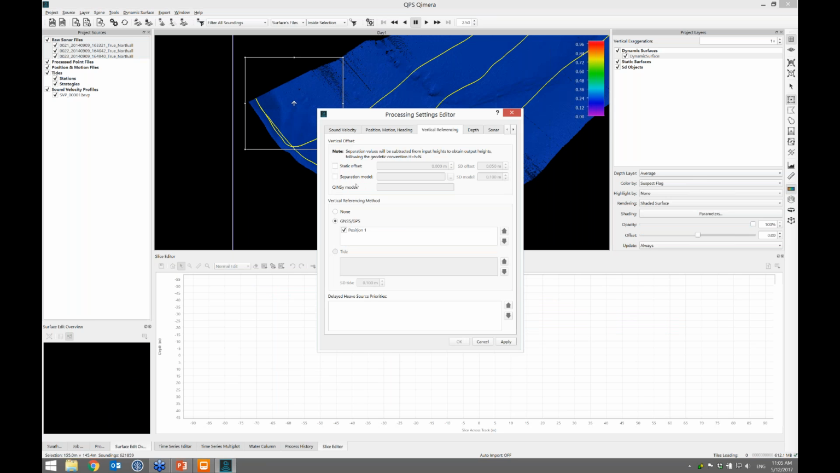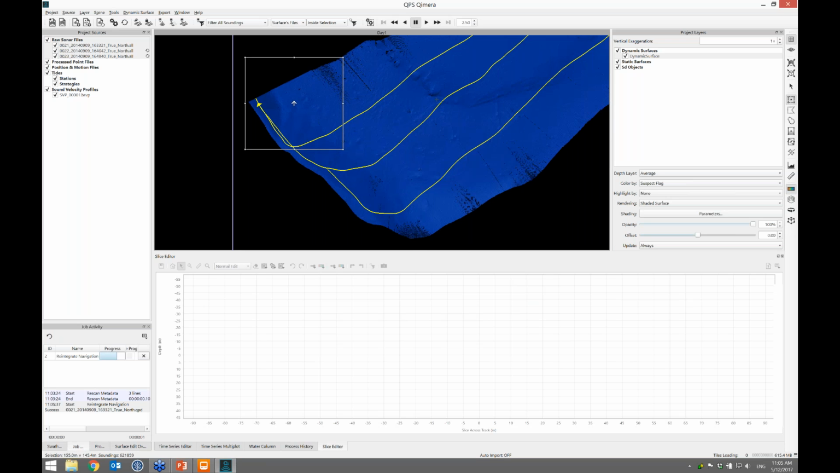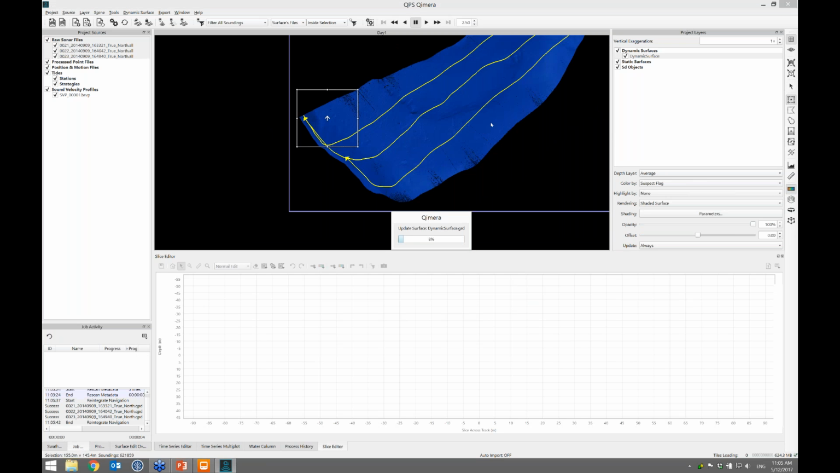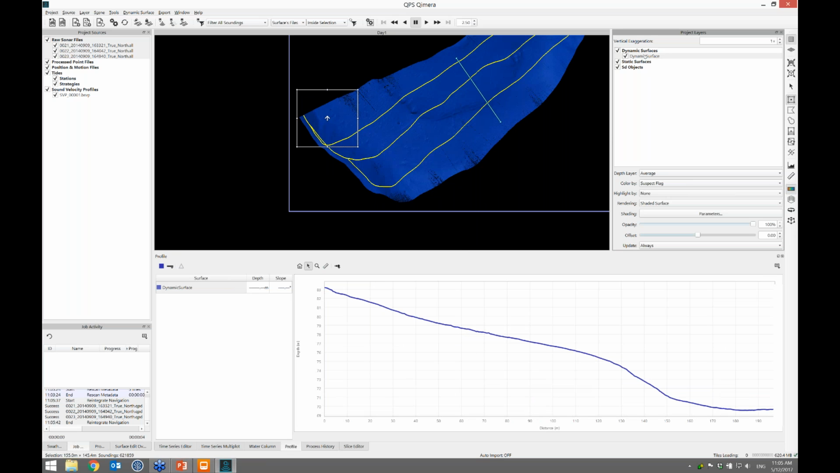I did the correct thing by switching to GPS heights, but I forgot to apply the geoid ellipsoid separation here. So I'm going to do that. Click OK. That's going to update. So my QPDs and the processing project are now updating. Now my surface will update, and I'll just do a quick profile just to make sure I did a good job. Okay, that looks good. So I can tell the boss that I did the right thing.